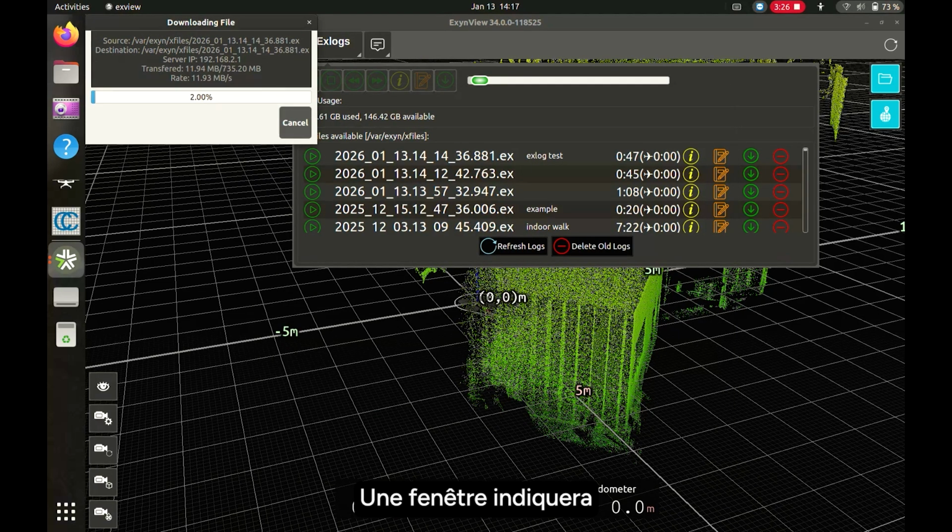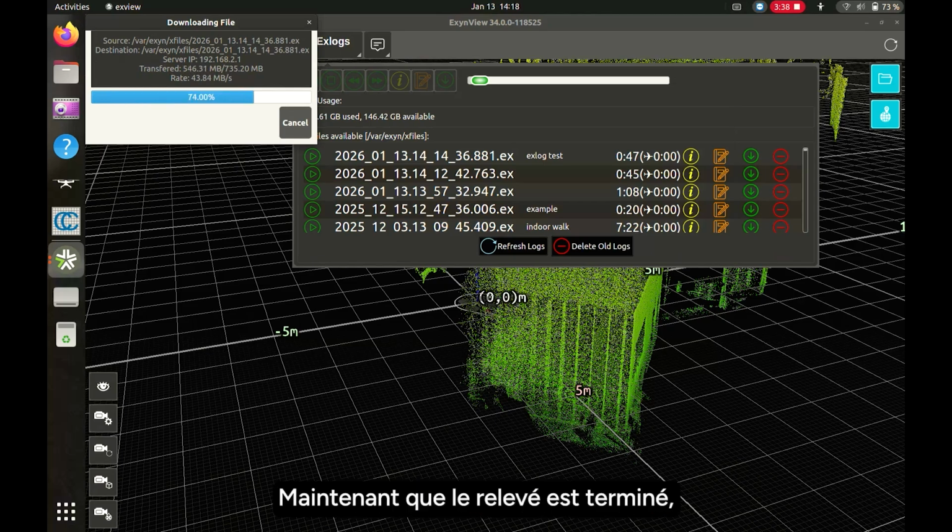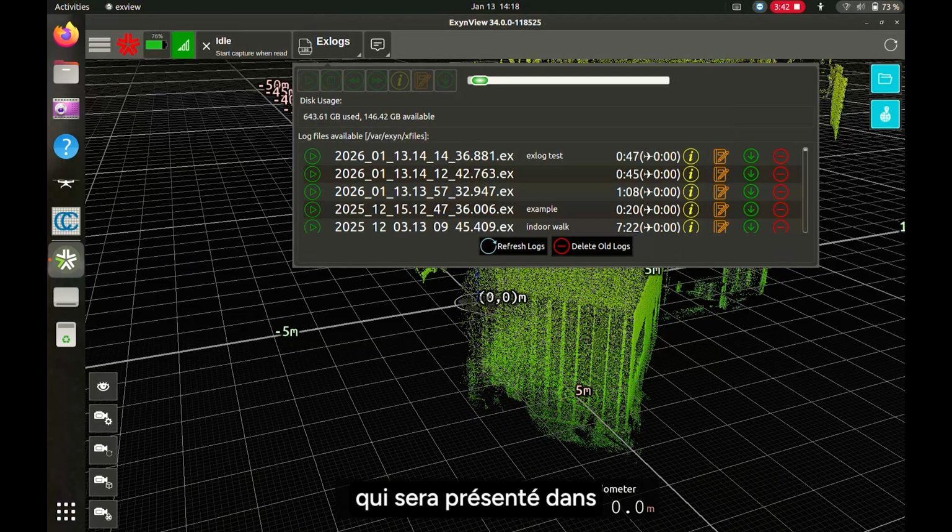You should see a window pop up that shows you how far along the download is from the Nexys to the tablet. Now that we've finished our capture, we're going to get into the power down procedure, and from there, show you how to post-process. That'll be covered in another video.